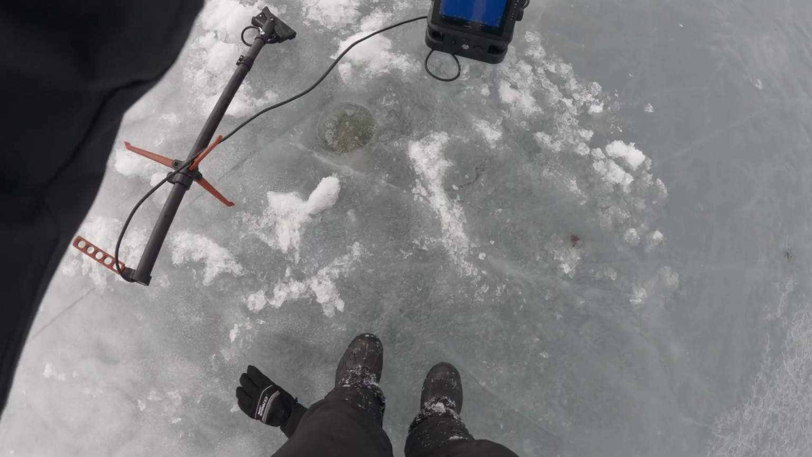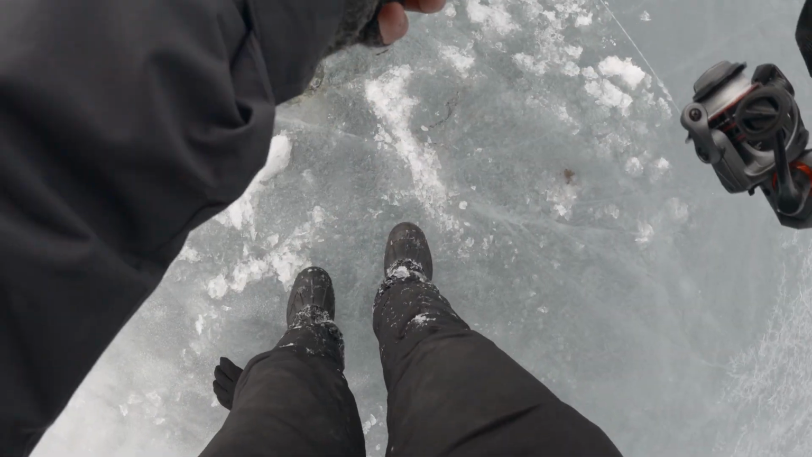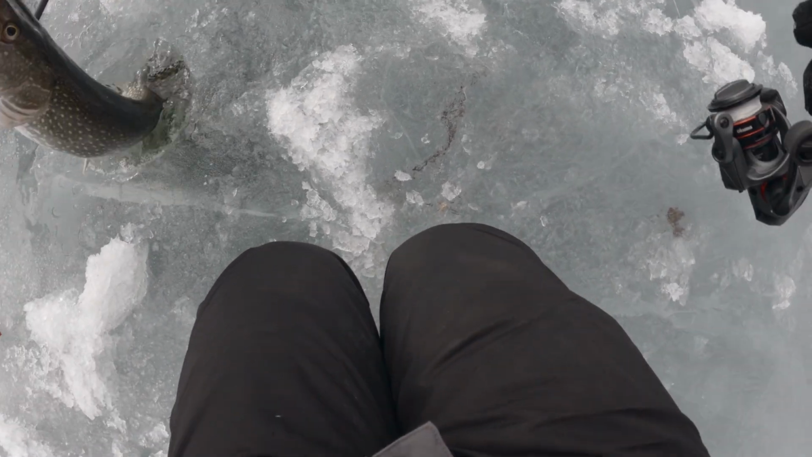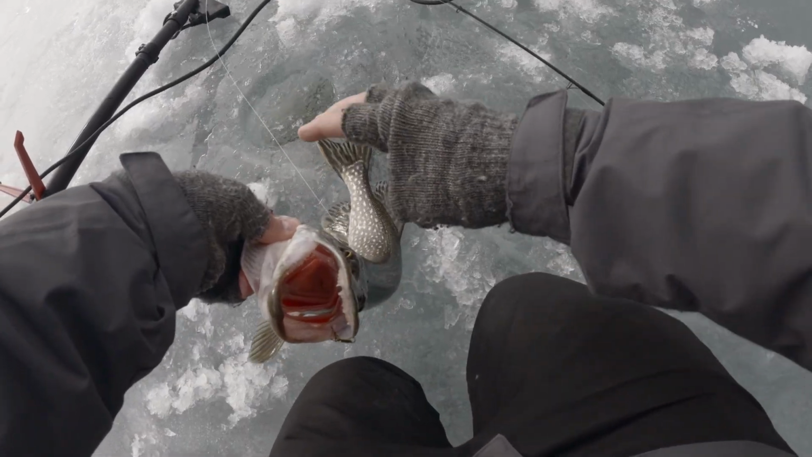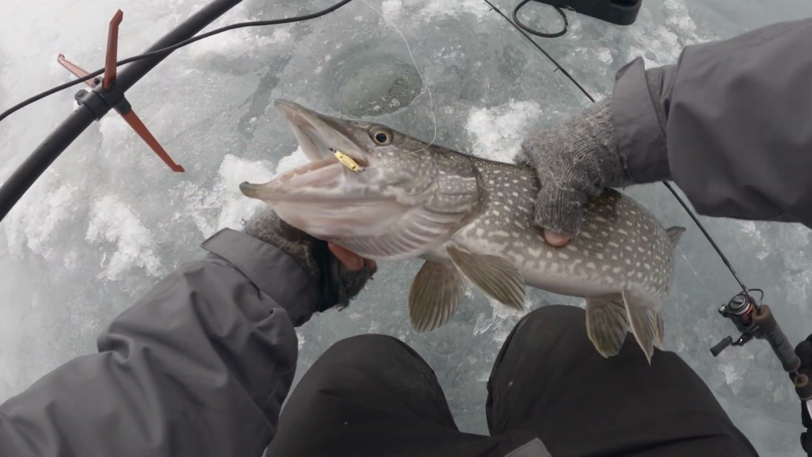It's on the little Rattlemaster spoon on my walleye rod. Oh boy, he is doing a barrel roll in the hole. He's not as big as the other one, just a little guy. Still fun though, since the perch aren't biting. At least we've got some action.